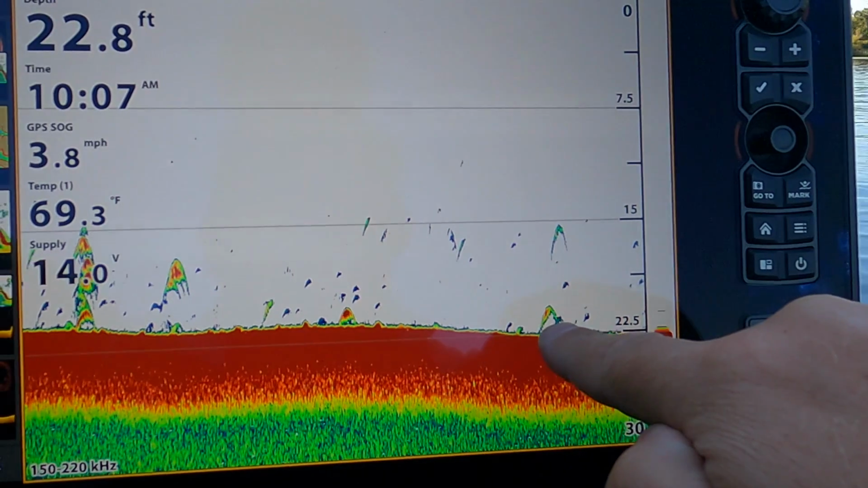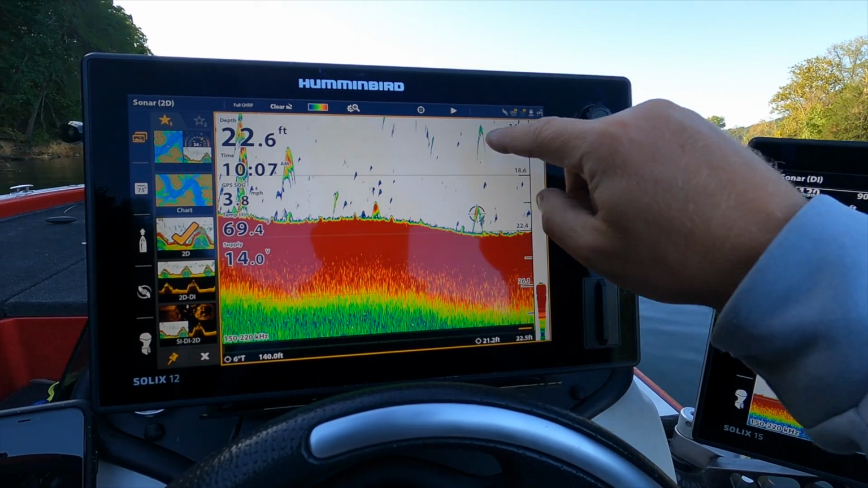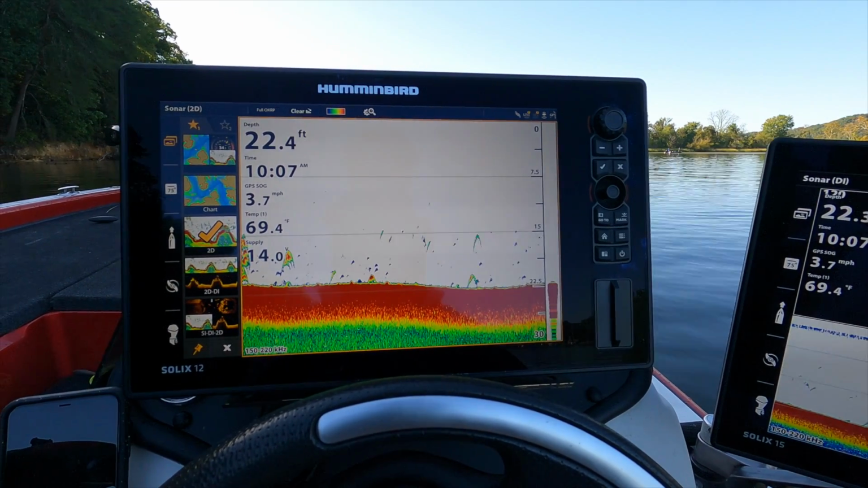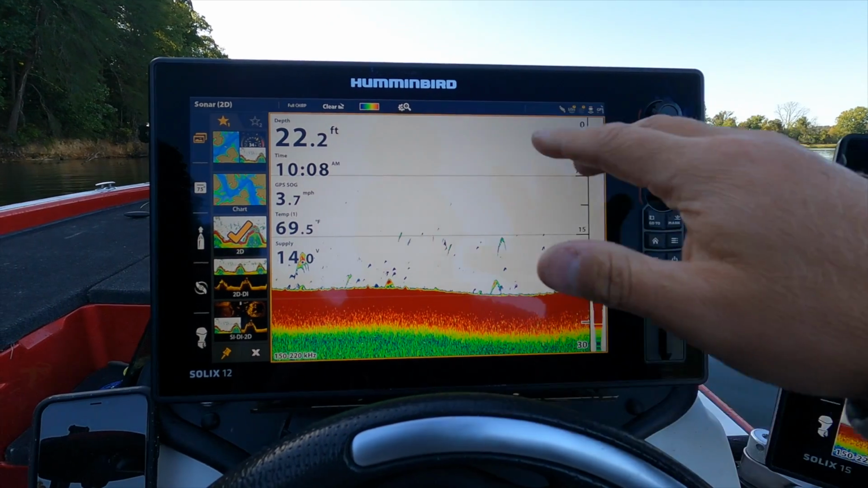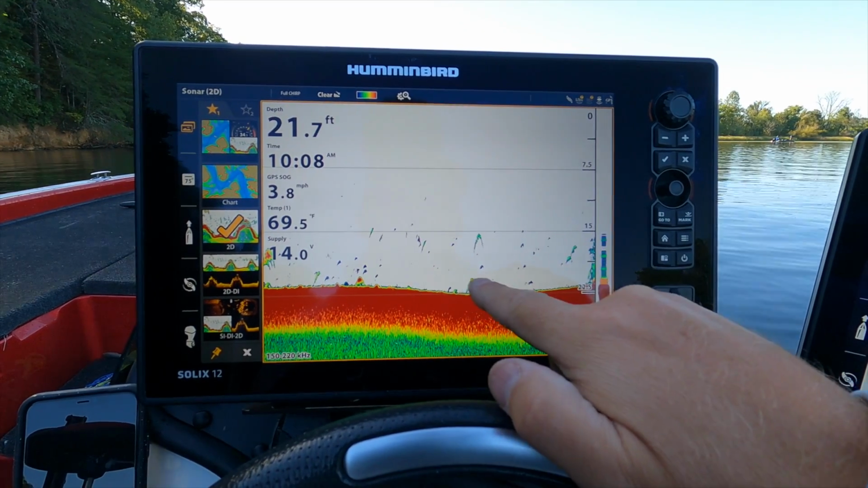Now you can see this arch right here, how it has some red to it. That is a bigger fish. See that right there? That is a bigger fish than this guy right here. That is the fish's stomach and air bladder showing up on the 2D sonar. So to the average person, this doesn't look like anything, but hopefully by the end of this video, you can tell that those two are fish, that's a fish, that's a fish, that's a fish.